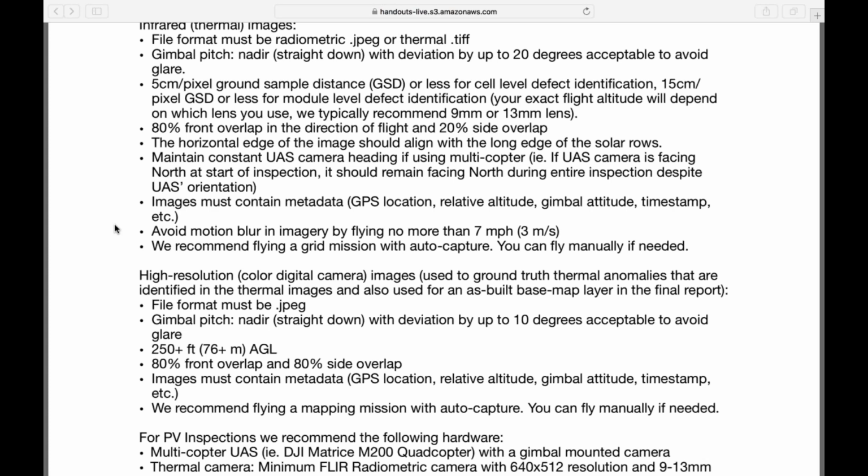The 80/80 doesn't take as long on the color imagery because the footprint on those cameras is larger and the resolution is a lot higher. So it's not like it takes way longer compared to the thermal flight. Actually, they're very quick.